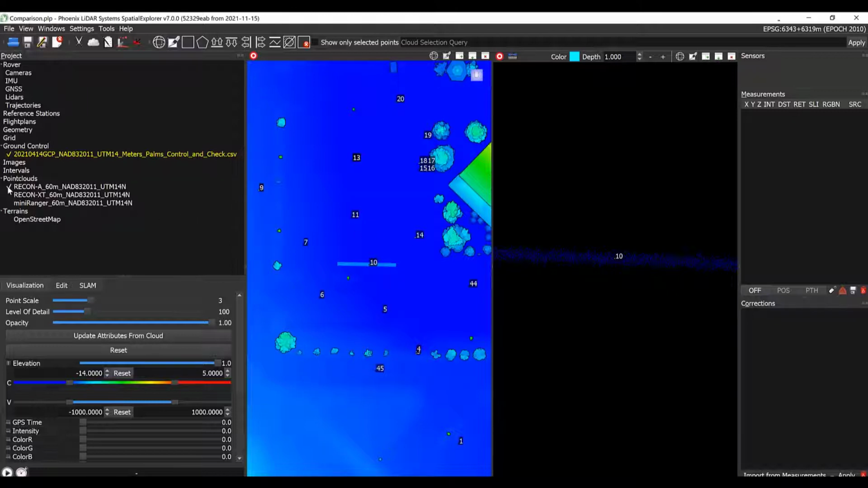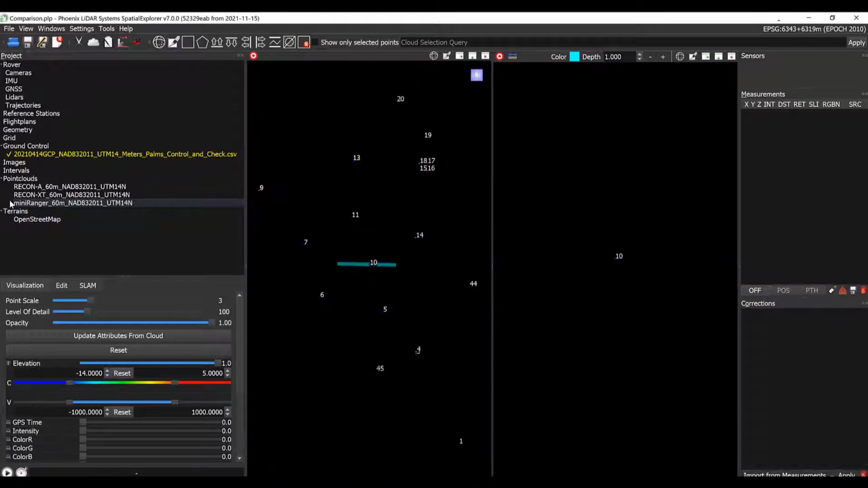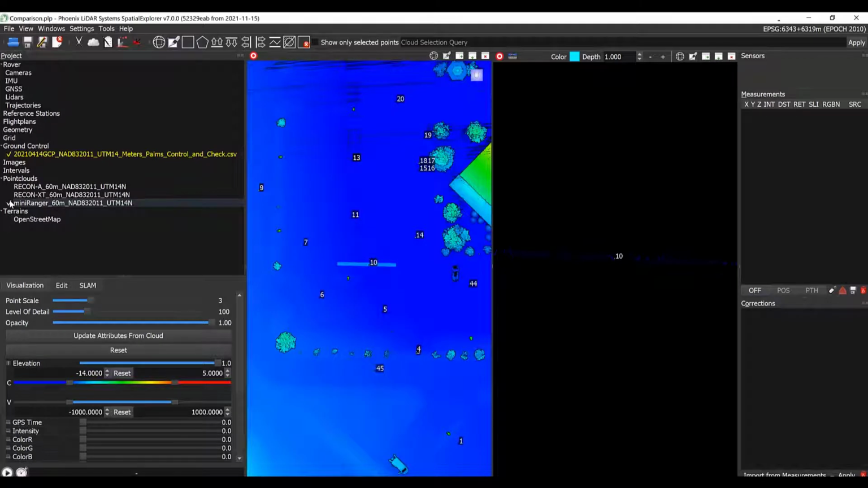Let's move on to get a visual understanding of the RECON-XT data. In that same profile, we can see that the RECON-XT data is also nicely aligned with checkpoint 10. Let's see the miniRanger. And it's no surprise that also the miniRanger is really nicely aligned. So the data checks out visually just based on a spot check, but what we really want to see is statistically how well our overall mission is aligning with our checkpoints. For this, let's review accuracy reports that were generated from Spatial Explorer.